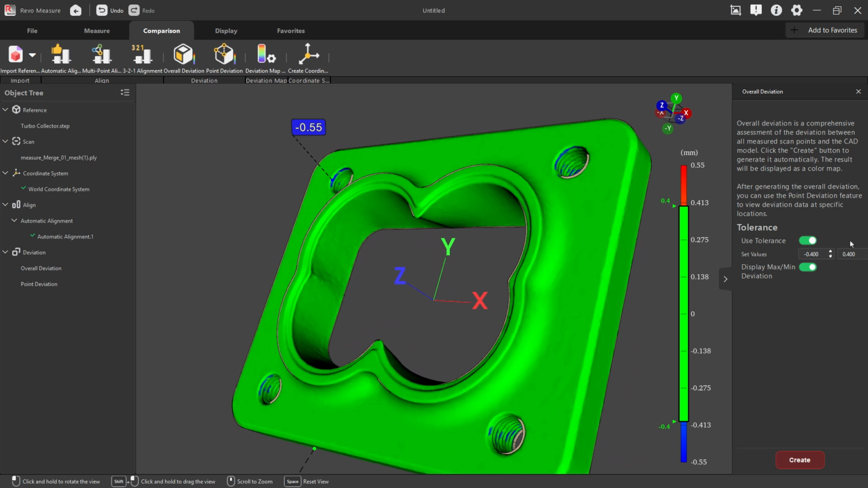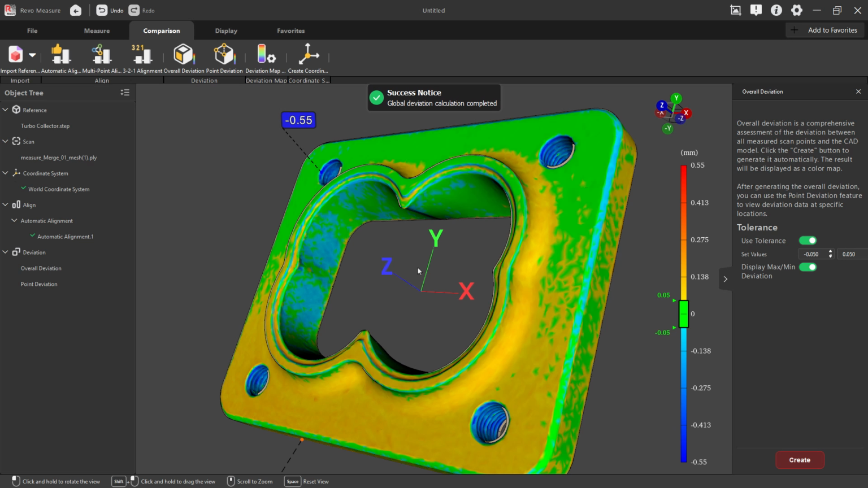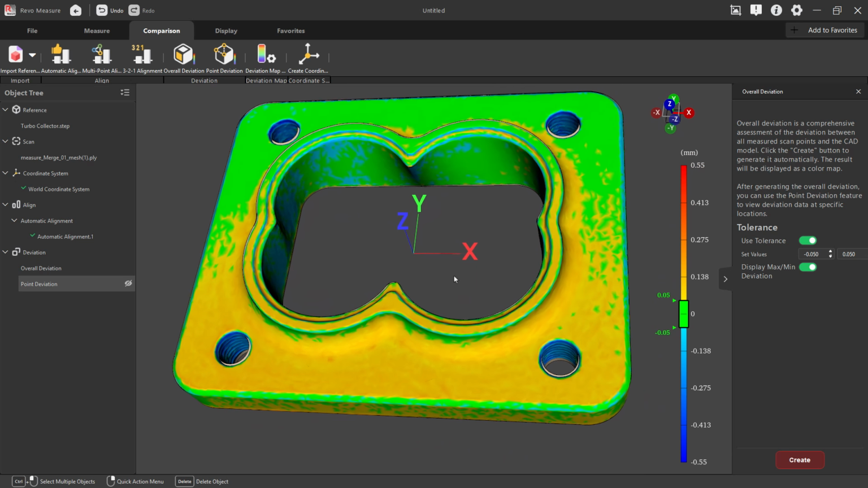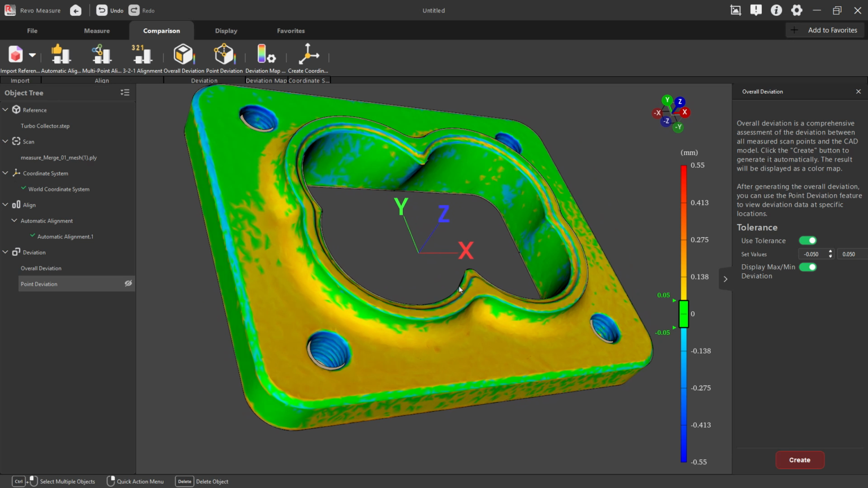You can see that plus or minus 0.4. And you can change these values. Again, you need to decide what tolerance values are acceptable for you. Let's say that we set this to something a bit tighter, 0.05 on the negative side, and 0.05 on the positive side, and we create. Let's go ahead and hide that one. Now you can see it's not all green anymore. Most of it is within plus or minus 0.05 millimeters.